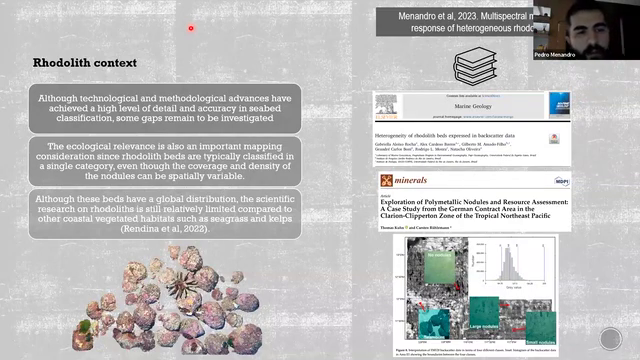This work on rhodoliths has ecological relevance and is also important as a mapping consideration, since rhodolith beds are typically classified in a single category, generally presence or absence of rhodoliths, even though the coverage and density of these nodules can be spatially variable.